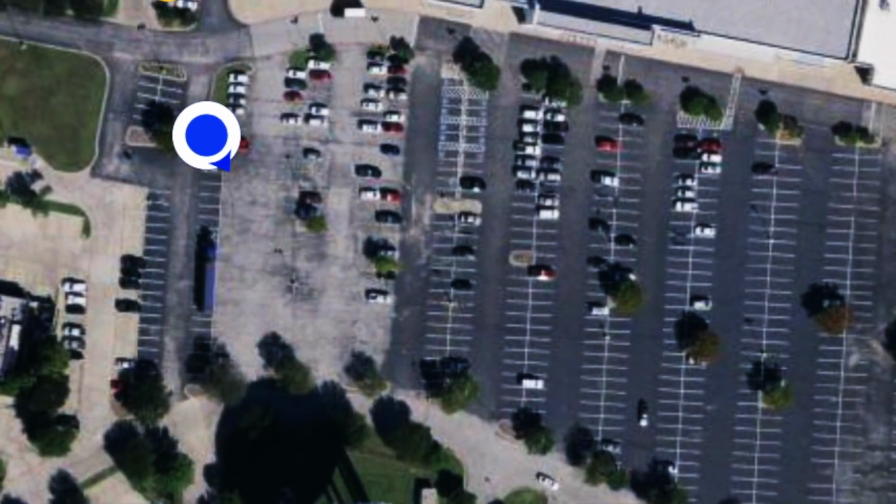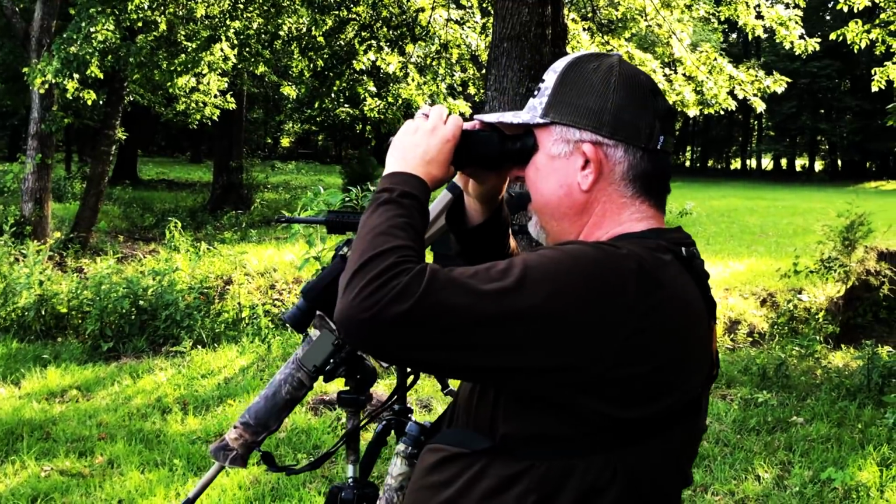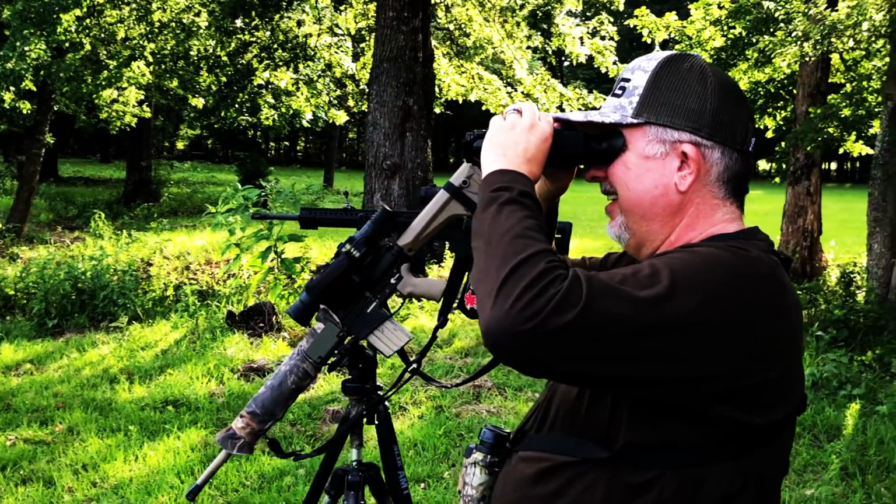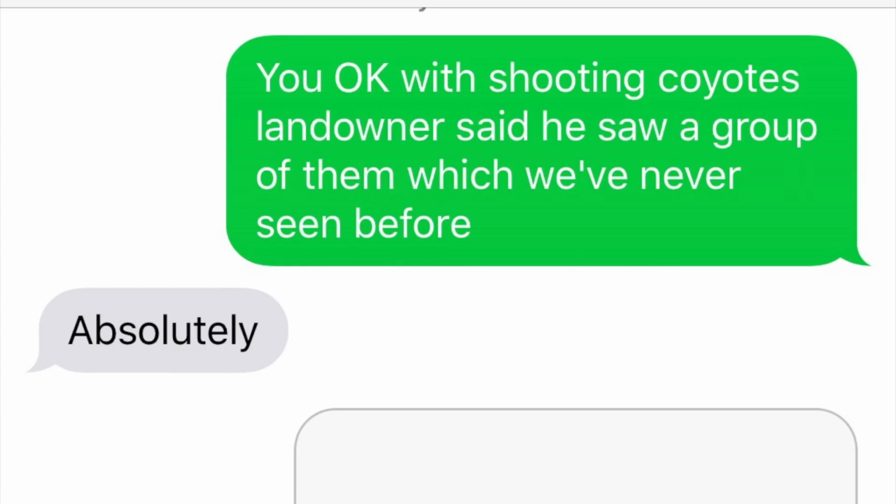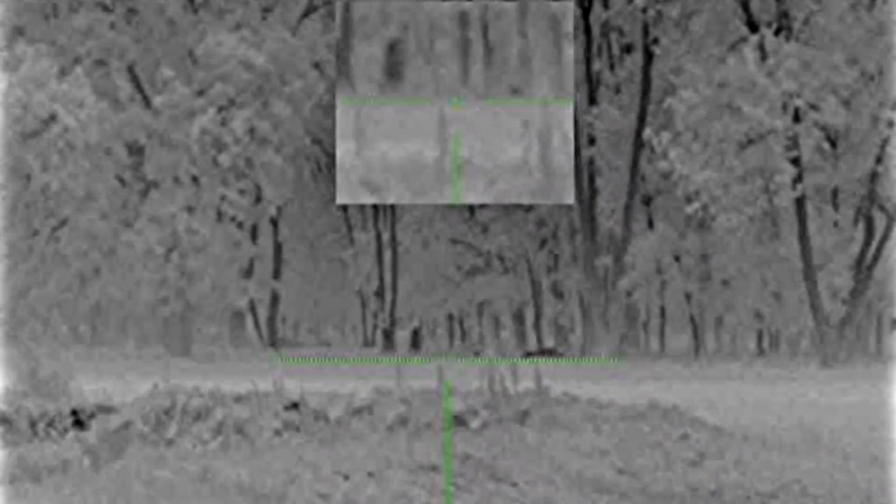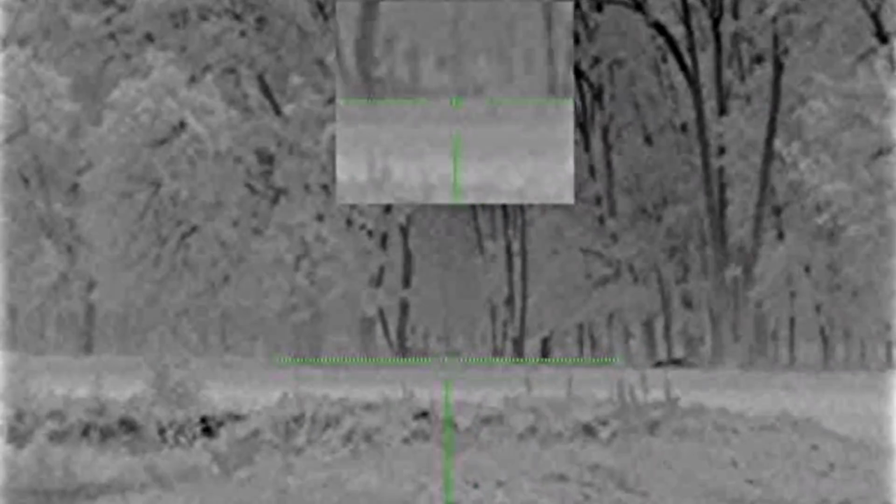Paul and I met at our designated location. We got set up, and since this was Paul's first time to thermal hog hunt, he went through a lot of adjustments and settings on both his handheld monocular and on his thermal weapon sight. I was informed the night prior that the landowner had seen a large pack of coyotes. An hour before sunset, we scanned this field and saw this coyote working the field, and we'll pick up the action from here.